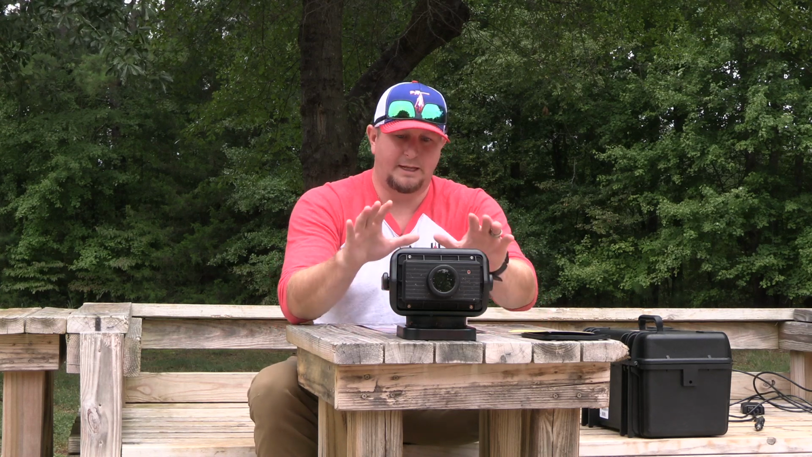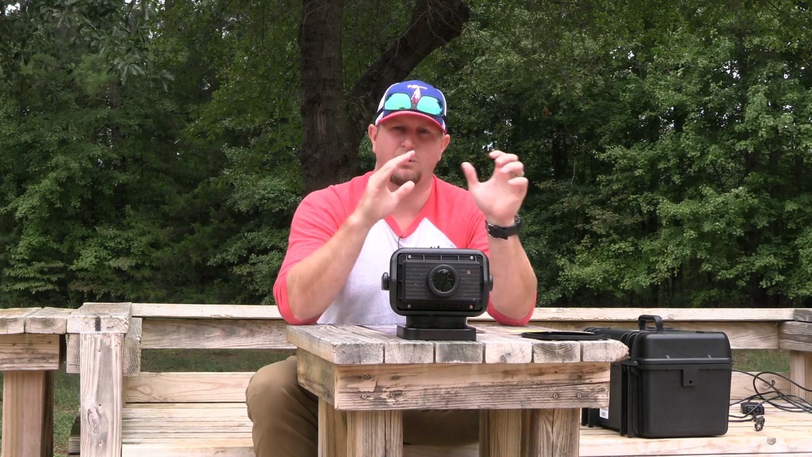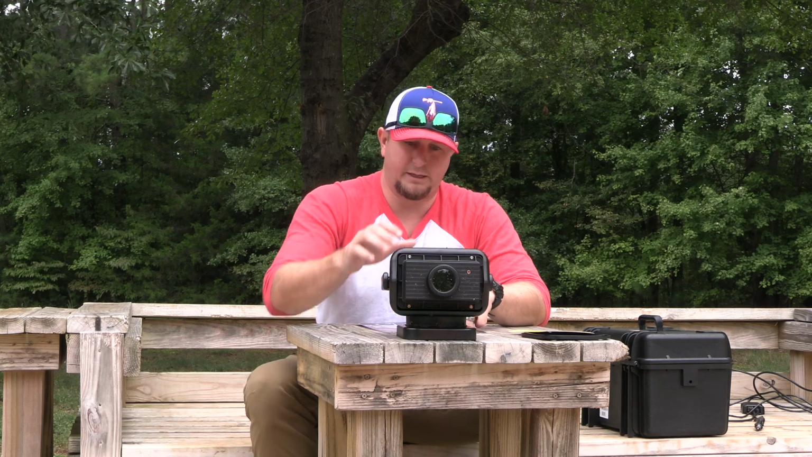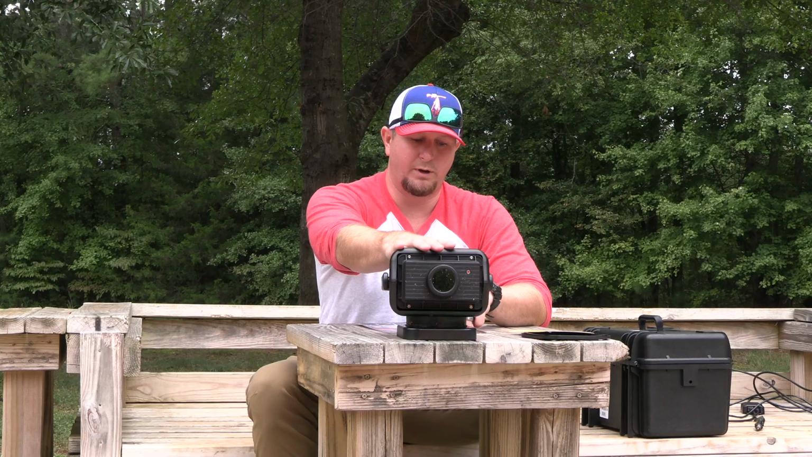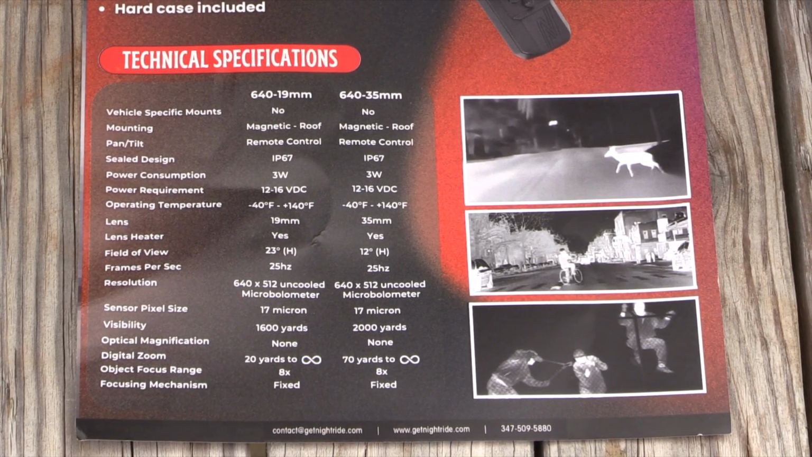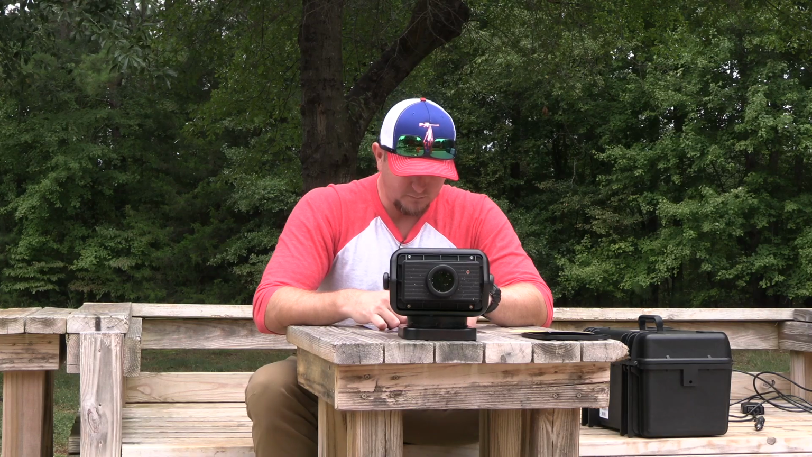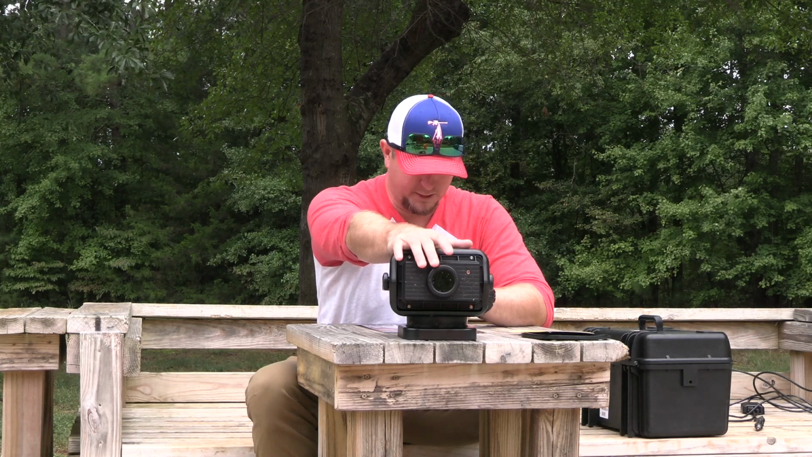So again, like I mentioned earlier, there's two 640 versions of this scope. They've got the 640 with the 35 and the 640 with the 19mm. This one right here is attached via a magnet to the top of your roof. It does come with a wireless remote control, which is really nice, and I'll get into the functionality behind running the remote here in just a little bit. It is waterproof rated. It's designed for IP67 and 35mm lens, which I've already discussed.